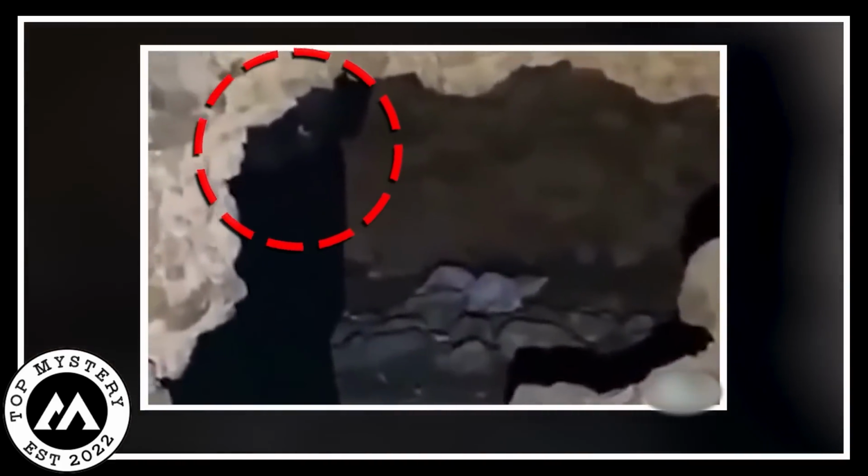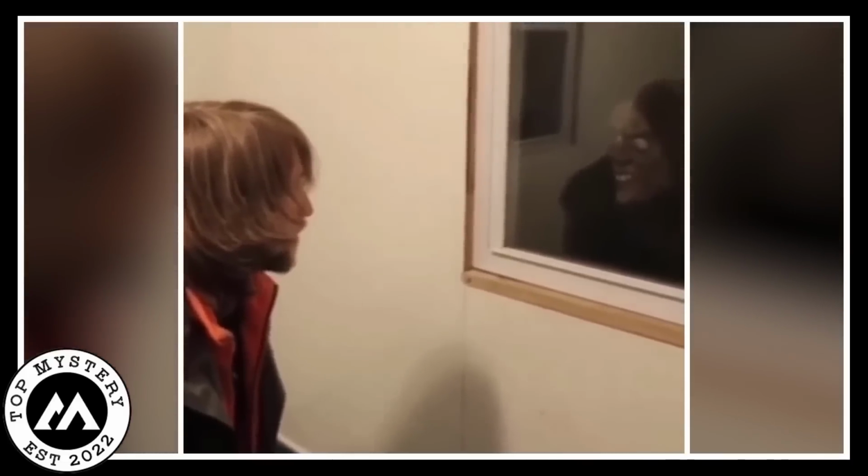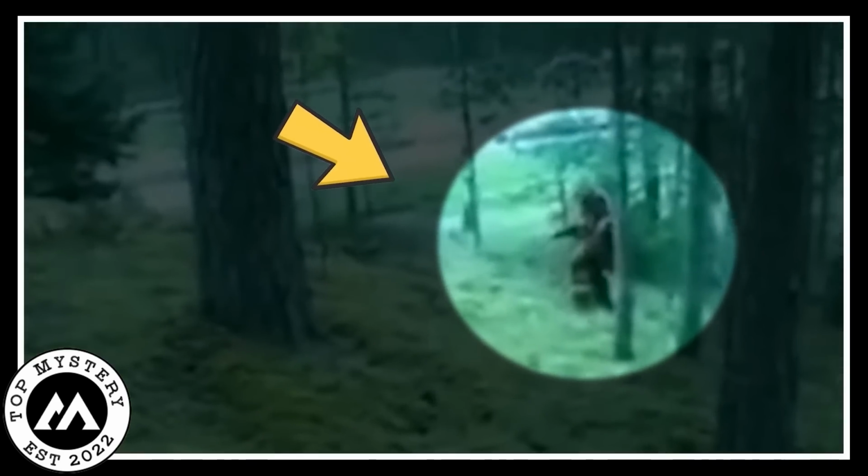Here are some chilling trail cam captures, from creepy creatures to a mysterious figure in the dark. I'm not seeing things, right? You see it, Corn? This shocking compilation will leave you in awe, and you will catch yourself wondering about these mysterious creatures.